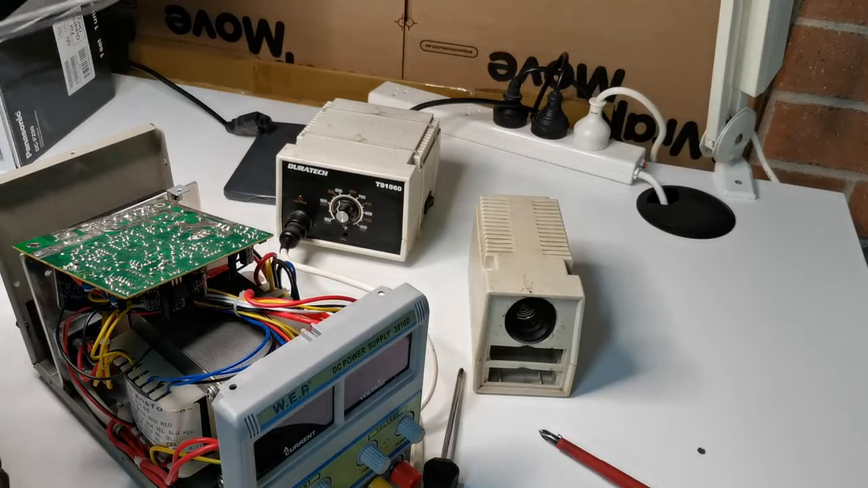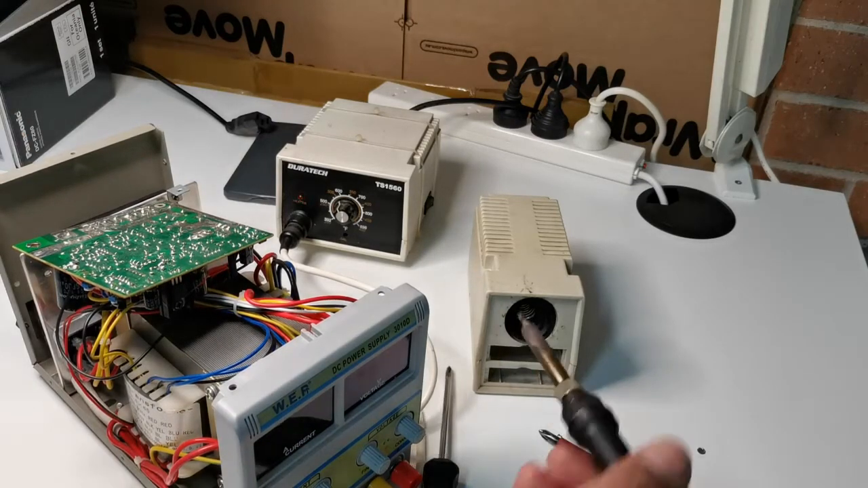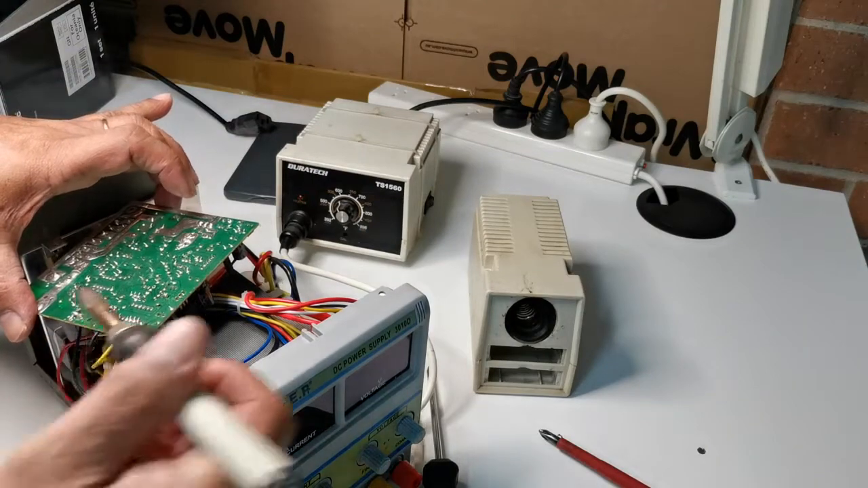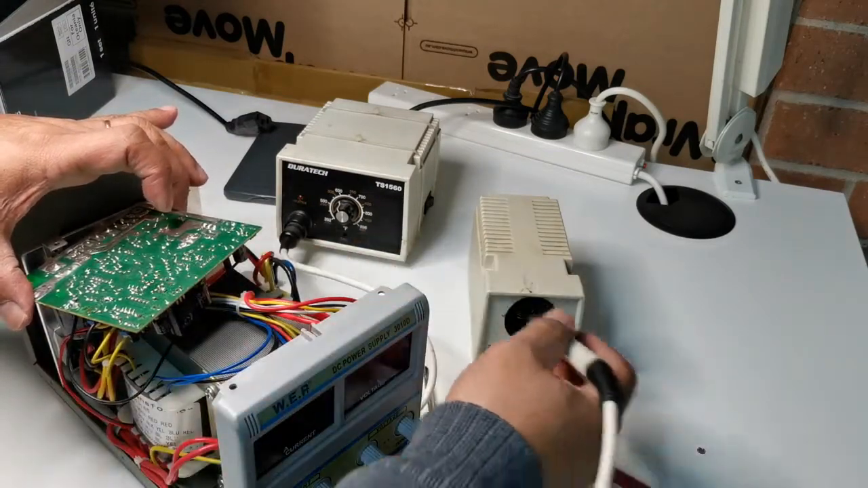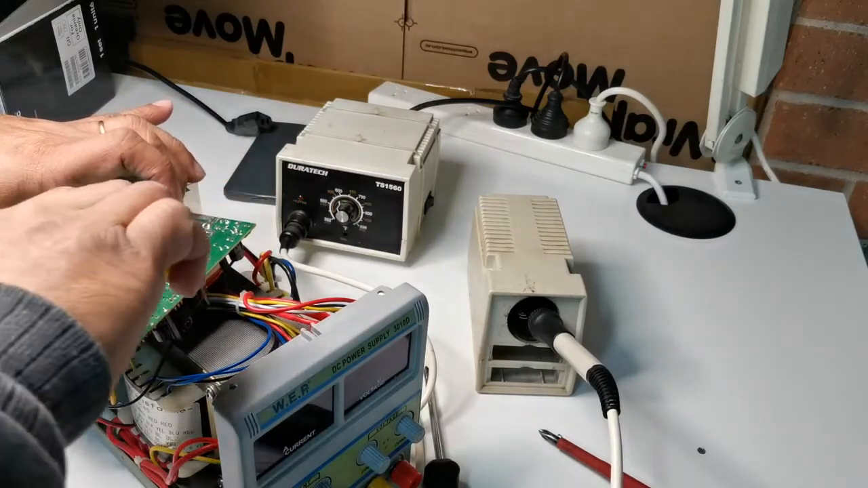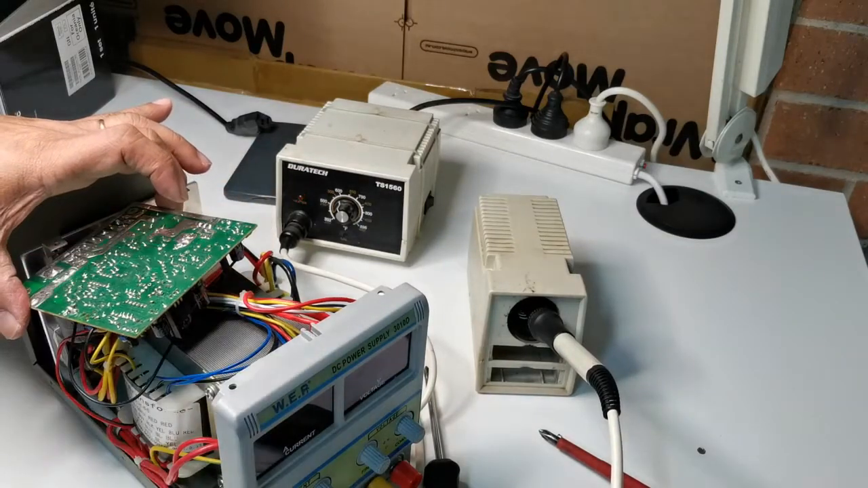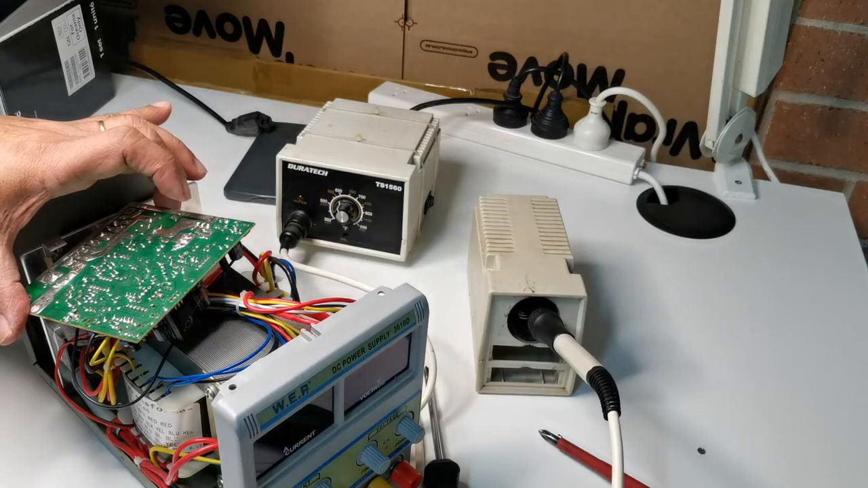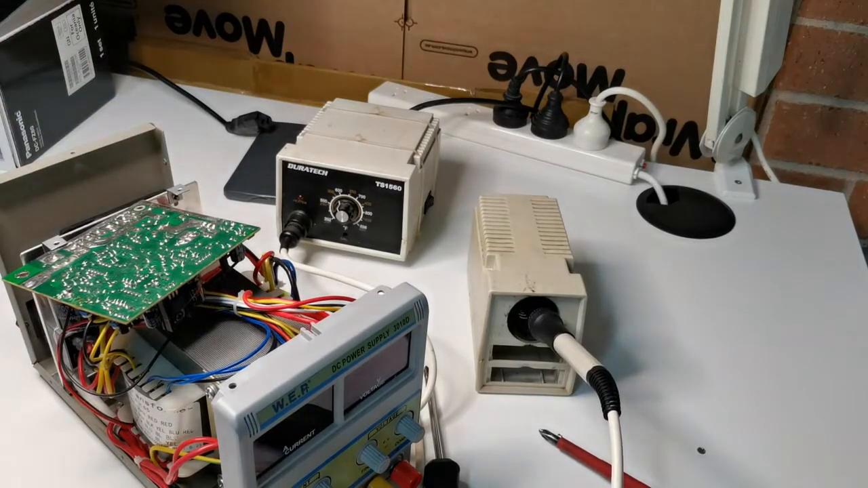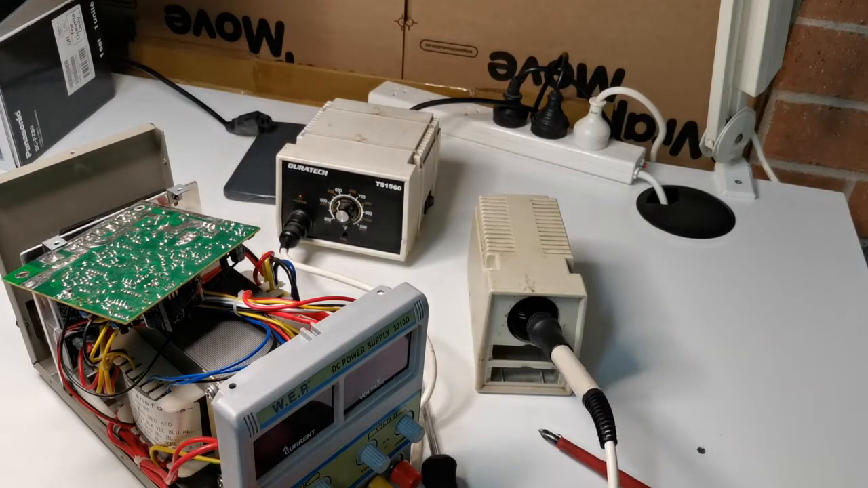Okay, here we go. We're able to remove the chip. So now we have to clean this a little bit. We have a solder blob here. Just take it out. Make sure it won't short circuit on other components. Now we can use the solder wick to clean the pads.